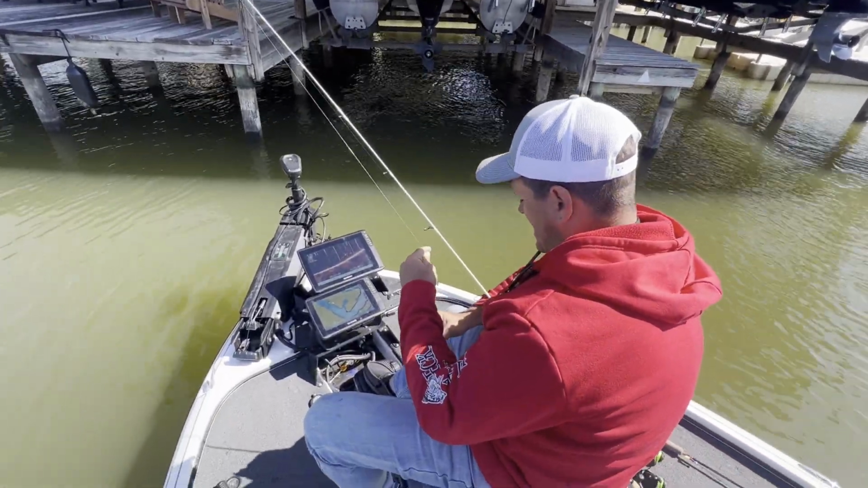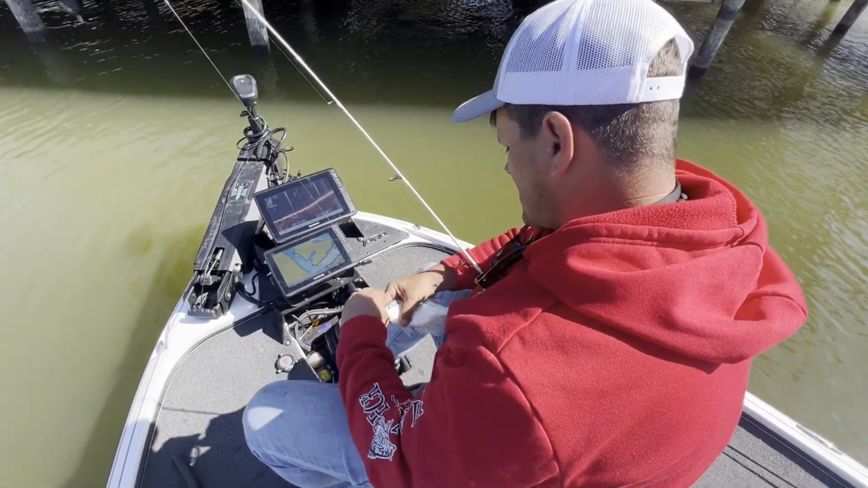There's quite a few of them in there, aren't there? Yeah, there's quite a bunch. They loaded up onto this one.